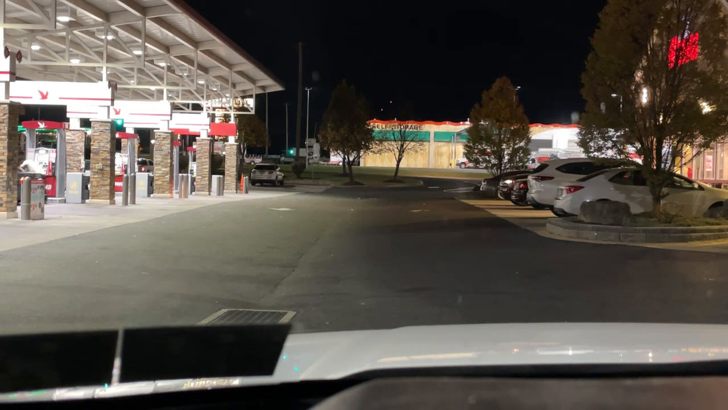It's early over there, though. The sun's probably still up. Is the sun up yet over there? What are we, 6-hour difference? 6 or 7? Yeah, there you go. Nine-hour difference.